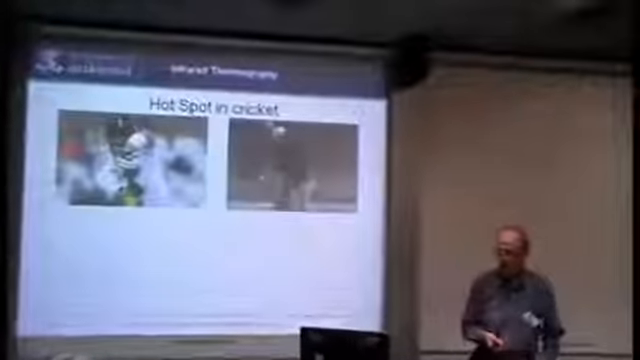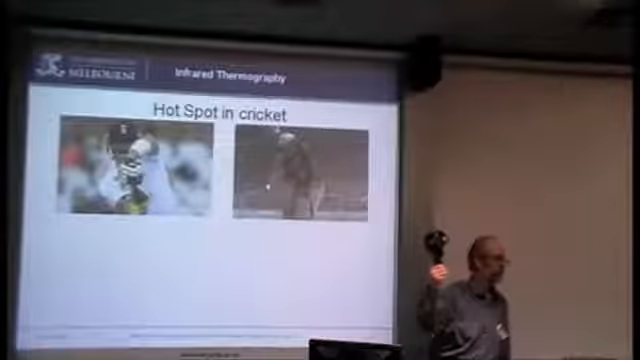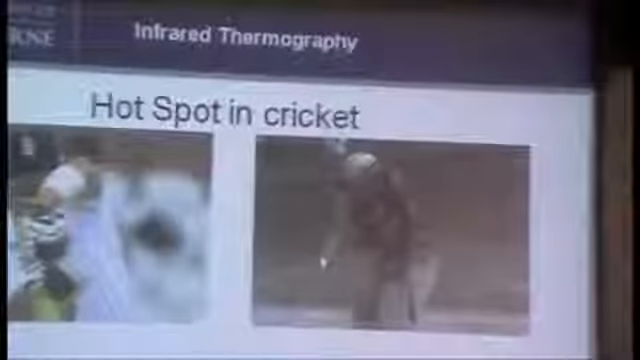So, thermography, what do we use it for? Well, some of the things that you will have seen other than buildings would have been, most of you would be aware of the use of it in the hotspot on television. Hotspot does not use a camera like this, but it is still using an infrared camera. It's just using one which is probably in today's terms about $110,000.